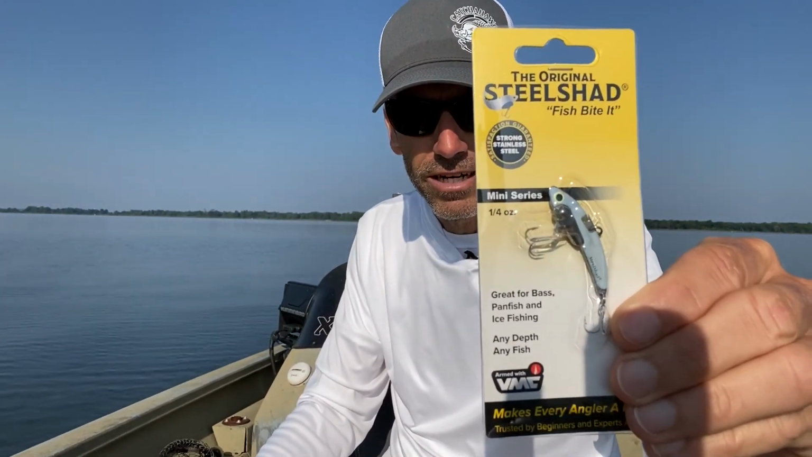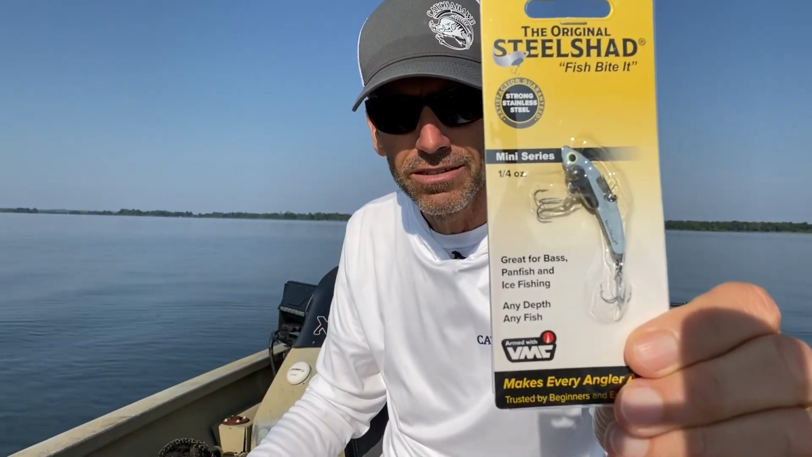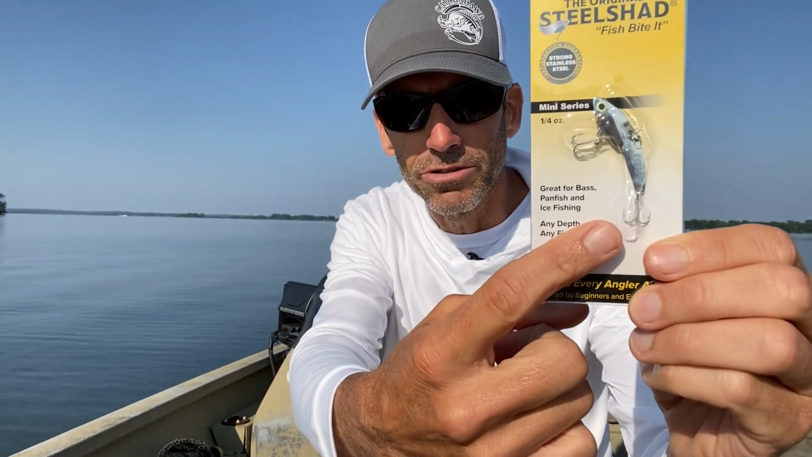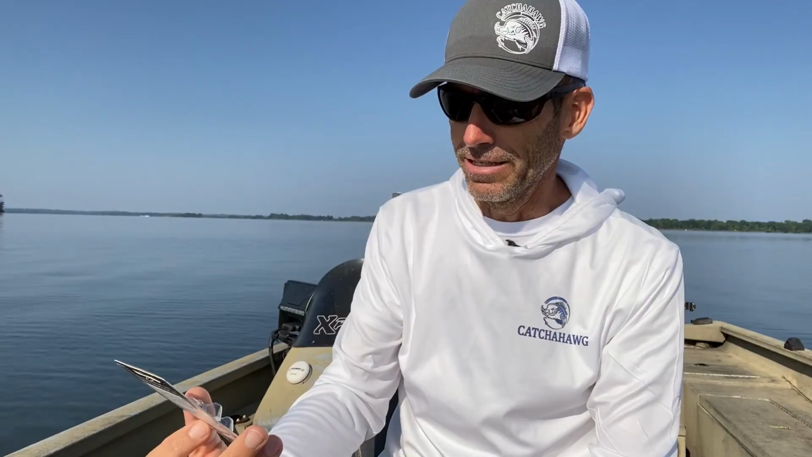Let's see if you can see it right there. Well, it's not very big. It's only a 1/4 ounce, and it looks like a minnow, or a shad. It's got them little bitty tiny sharp treble hooks on it right there, VMC treble hooks. And I believe that those black crappie that come up there and nip it, I believe this is going to snag them in the lips.